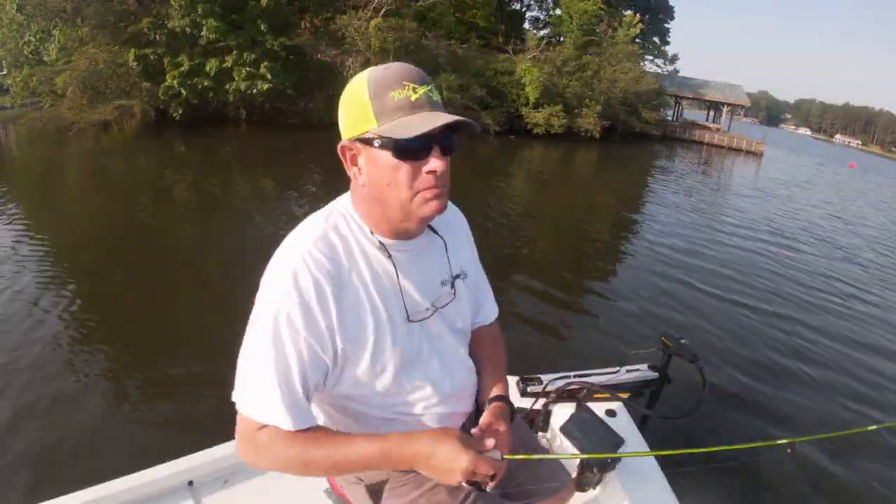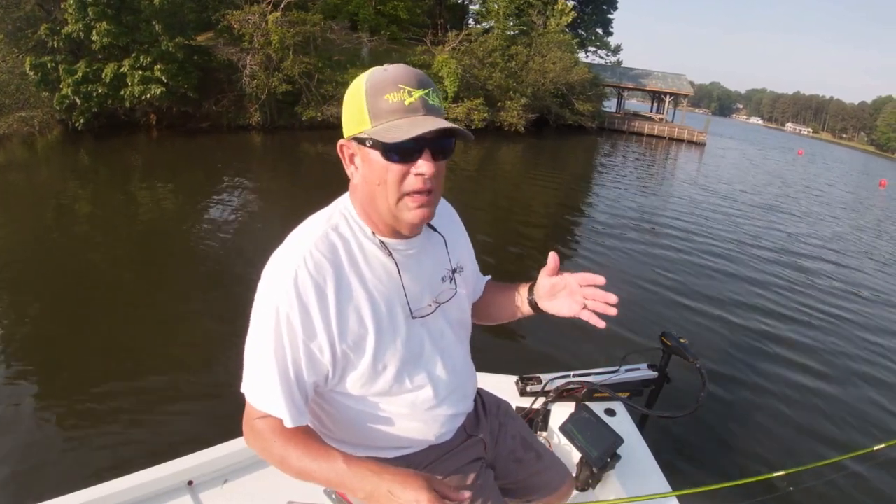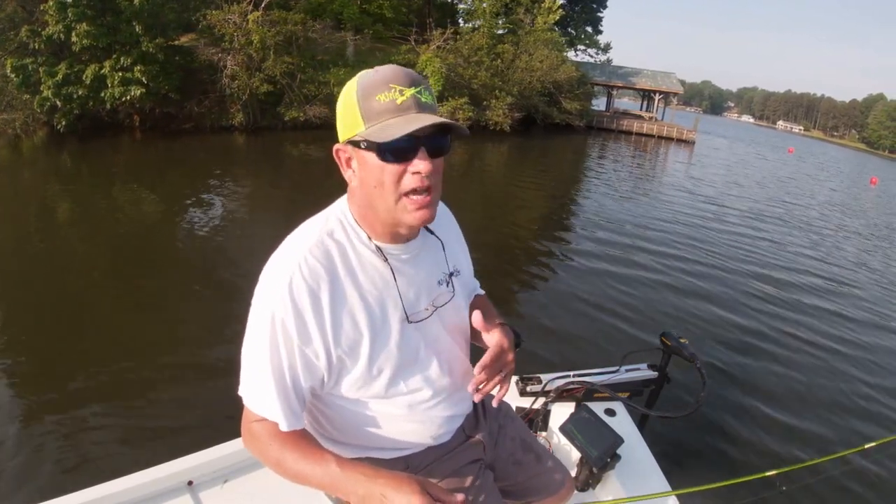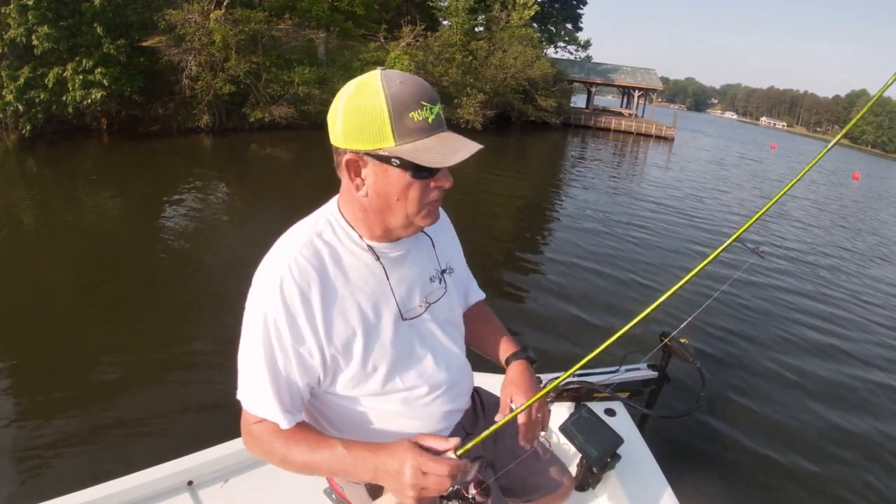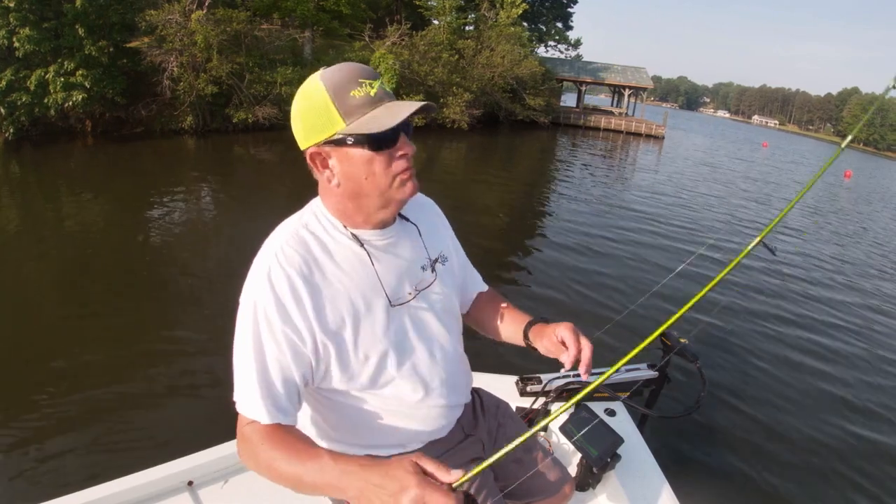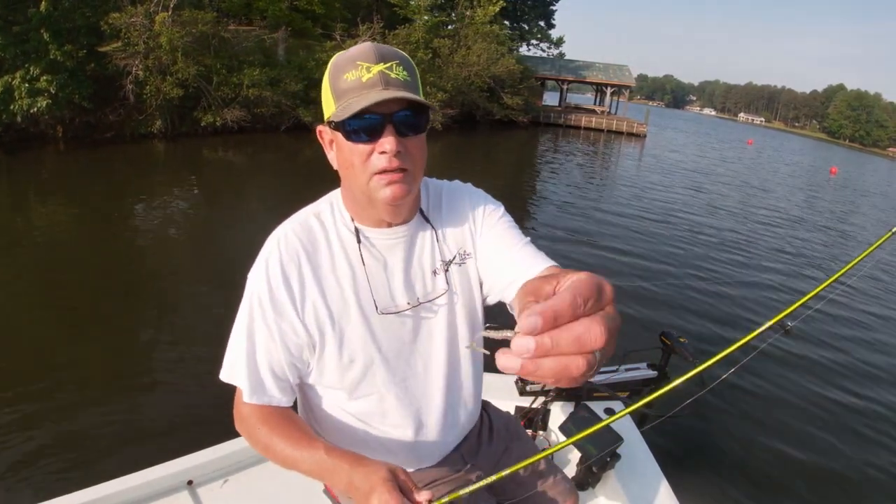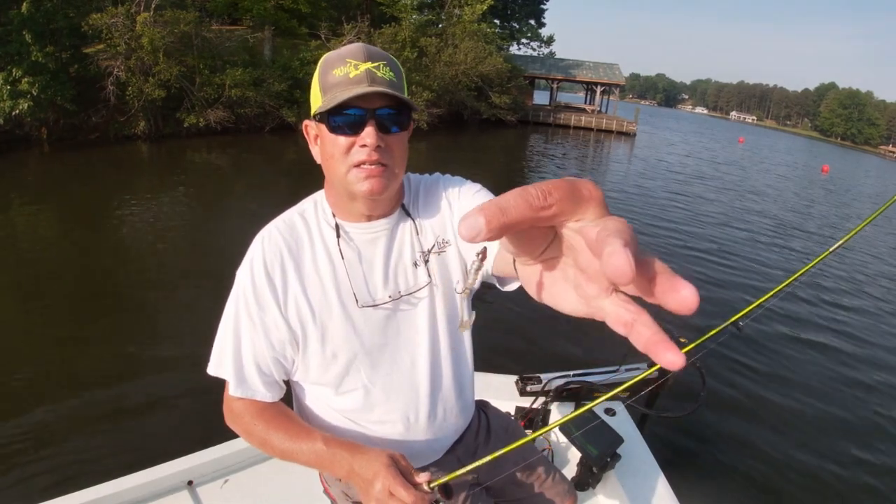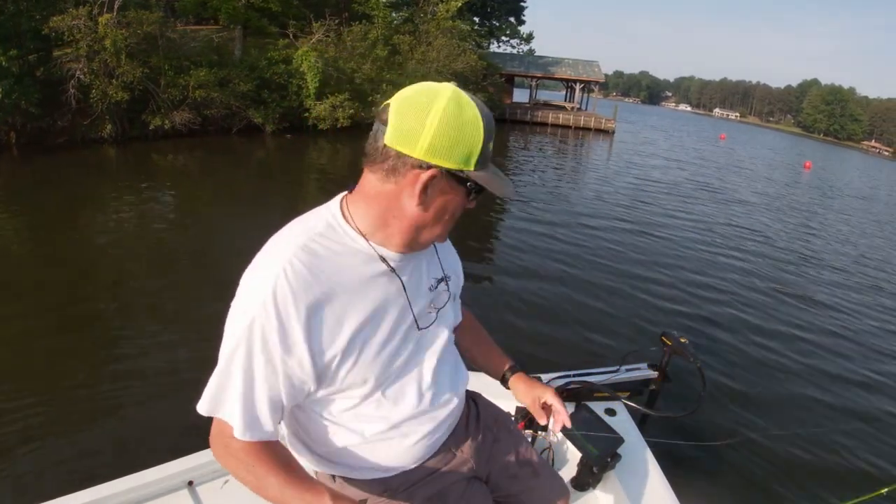Talking about Post Spawn Crappie, crappie are looking for a place where they can be secure, out of danger, with plenty of shad moving by, so they can rest and recuperate from the Post Spawn. This morning I'm fishing my 6-foot ACC crappie stick, 6-pound test Trilene line, a 16th ounce head, and a ghost color Kalen's jig.